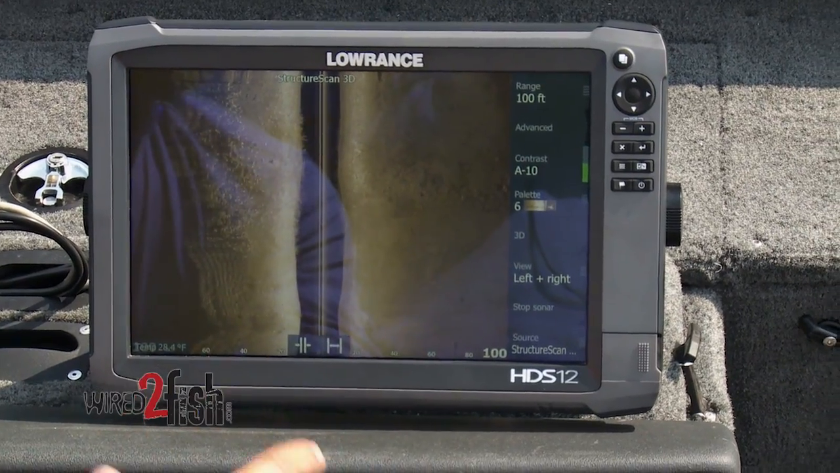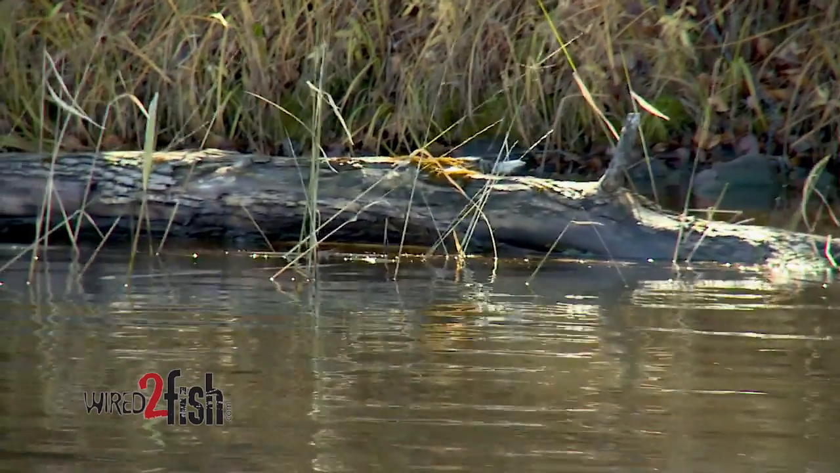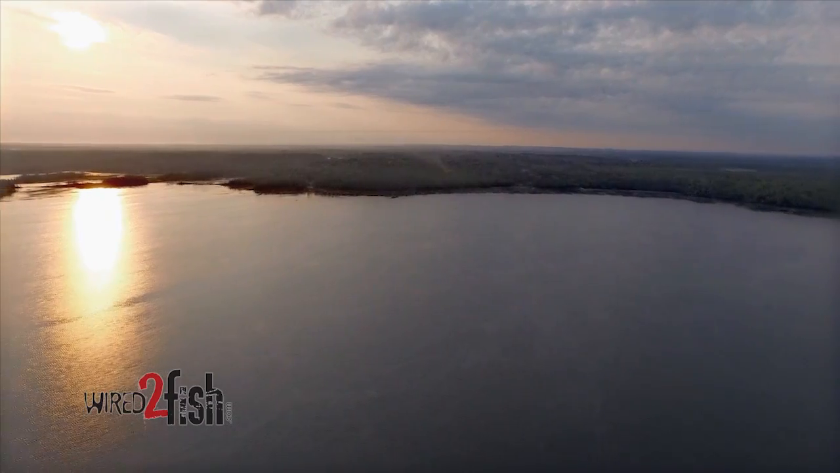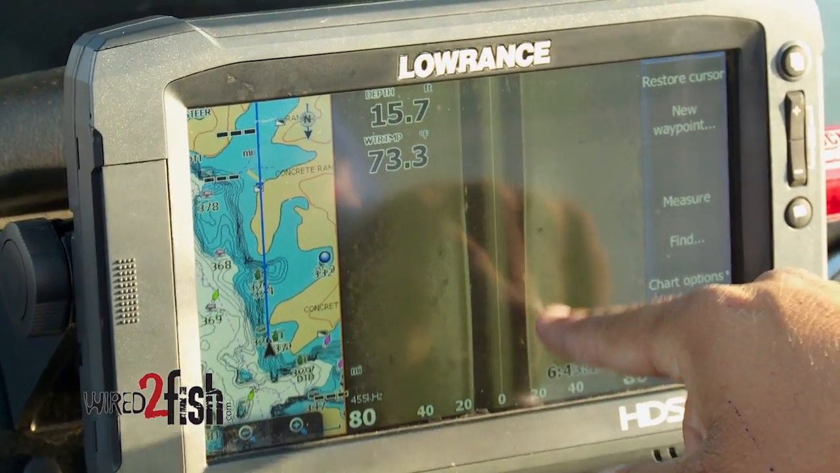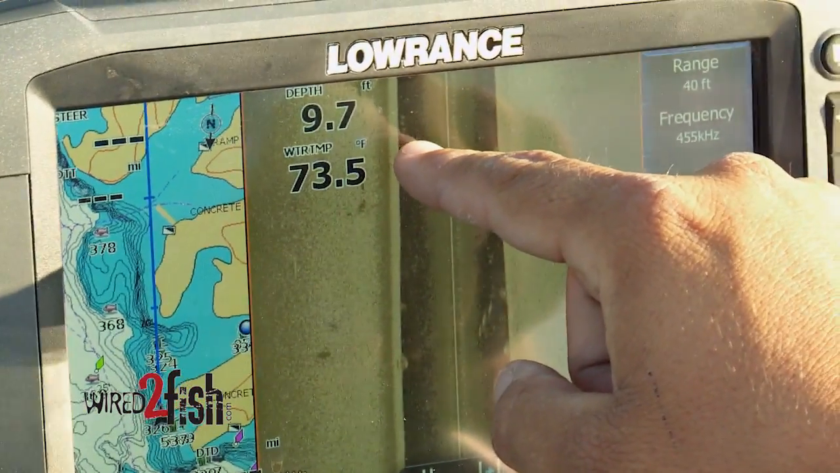What the range does for performance is if you have a narrower range, it's going to make objects look a lot bigger because it's pinging faster and it hits the object you're looking at more times. So if you're wanting to cover a really big area of water, 250 feet to each side, you're going to be pinging really slow because you've got to wait a longer time for that sound to come back, which is great for covering large areas. But if you want the best detail you can get of an area, you should use a narrower range.